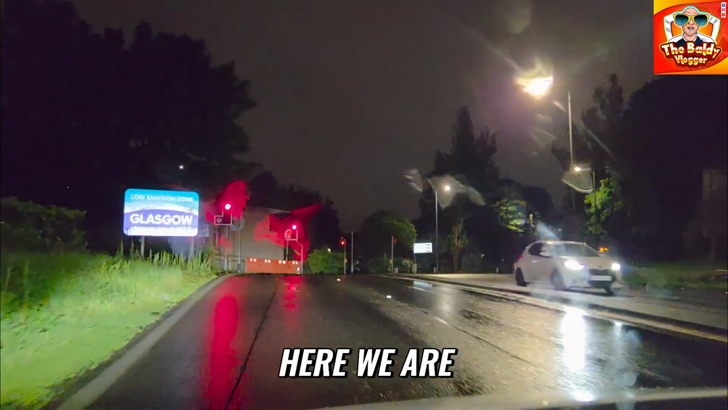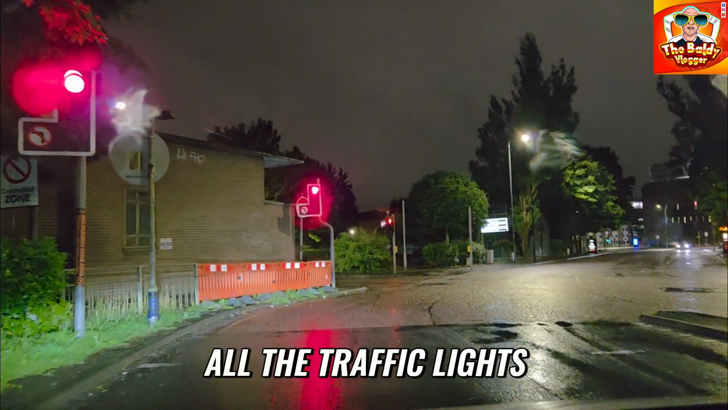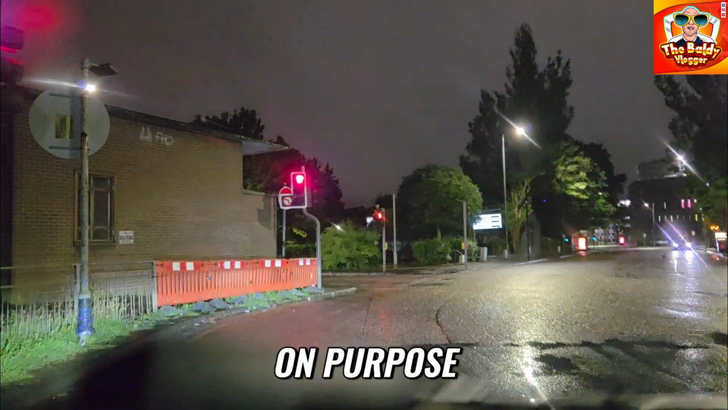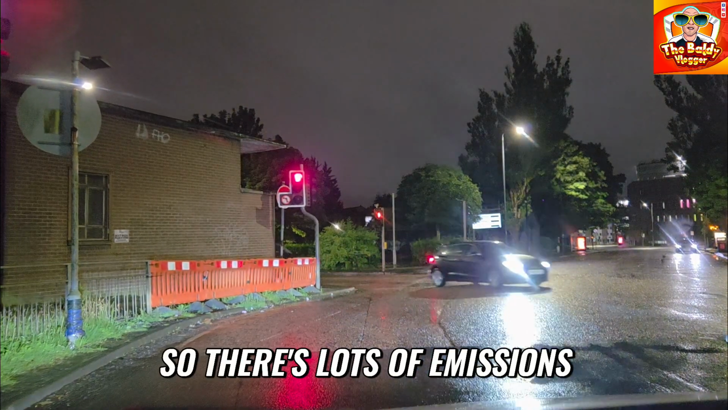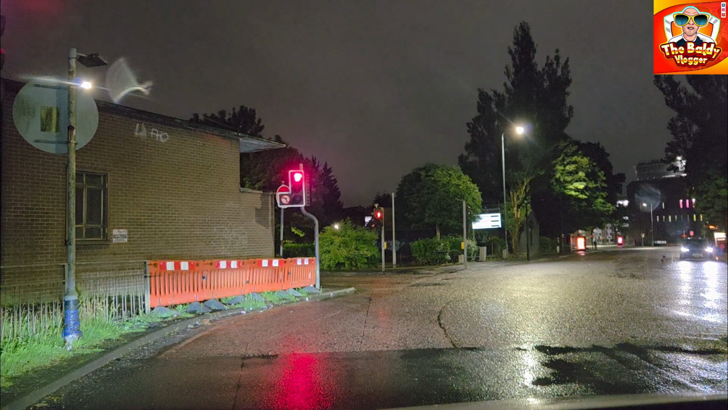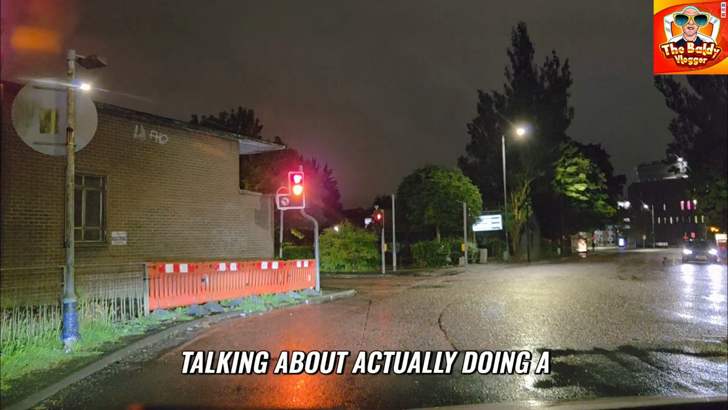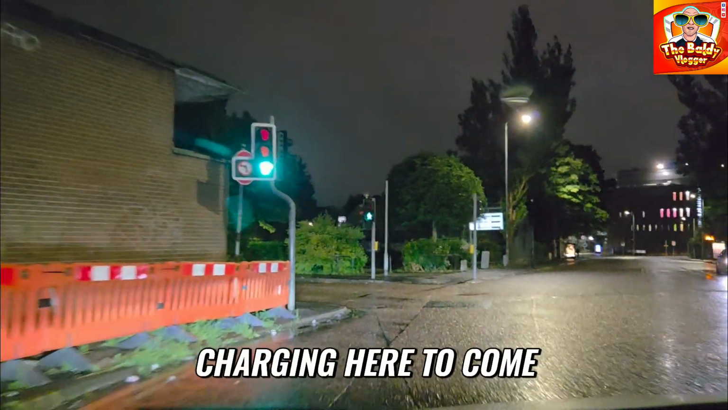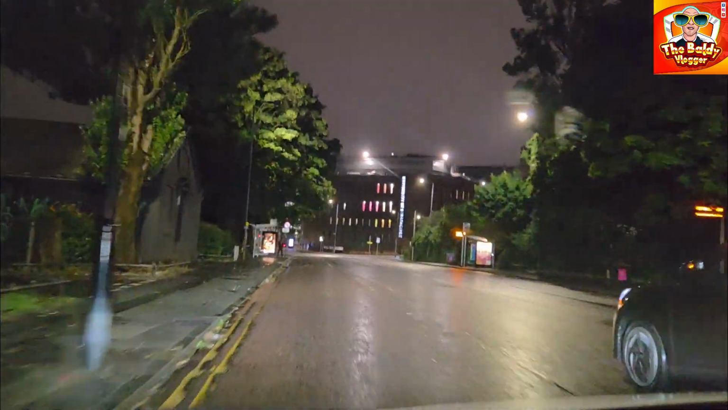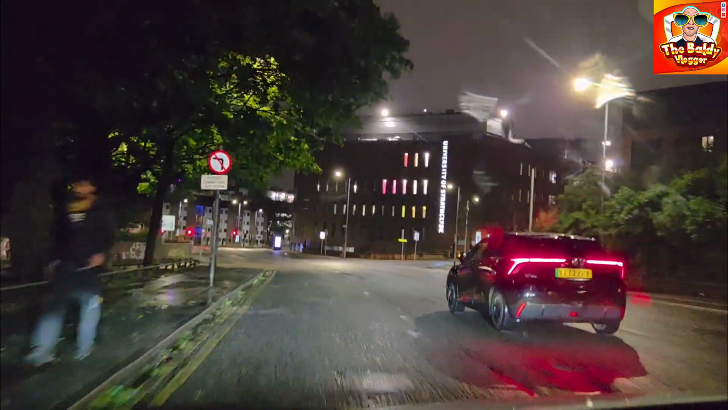Yes, low emission zone. Here we are, low emission zone. The low emission zone where they put all the traffic lights to stop all the cars at every stop on purpose. So there's lots of emissions. This is where the low emission zone is. I think they're talking about actually charging you to come into the cities pretty soon. Oh, is this guy? I thought he was going to walk on the road then.